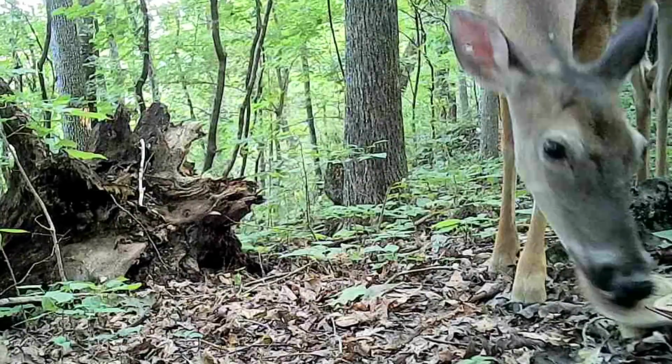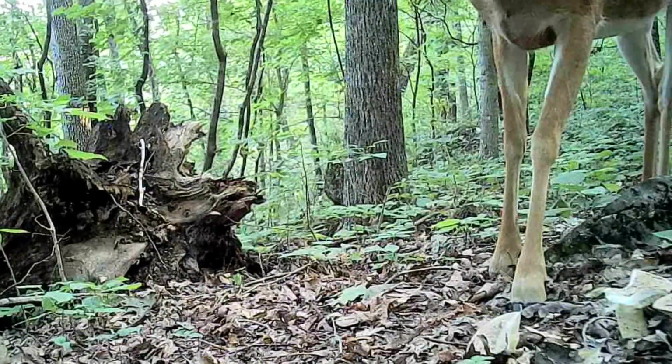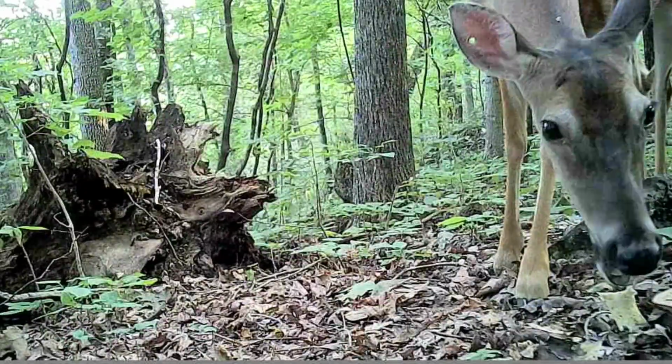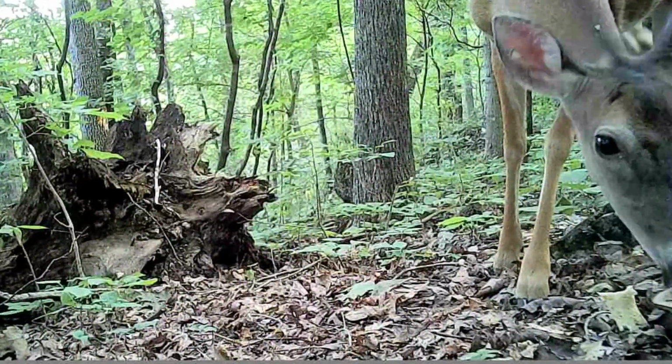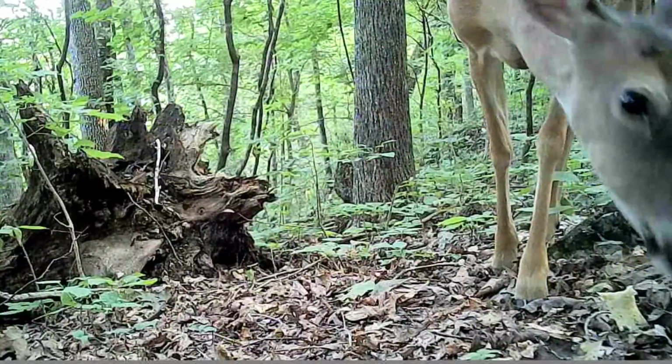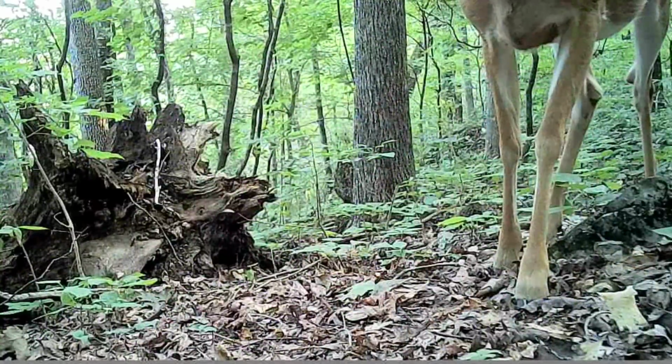And they know what to eat. Look here. Old doe just eats that mushroom like it ain't nothing. They know what to eat. They know what's edible in these forests. Just passed down to them.